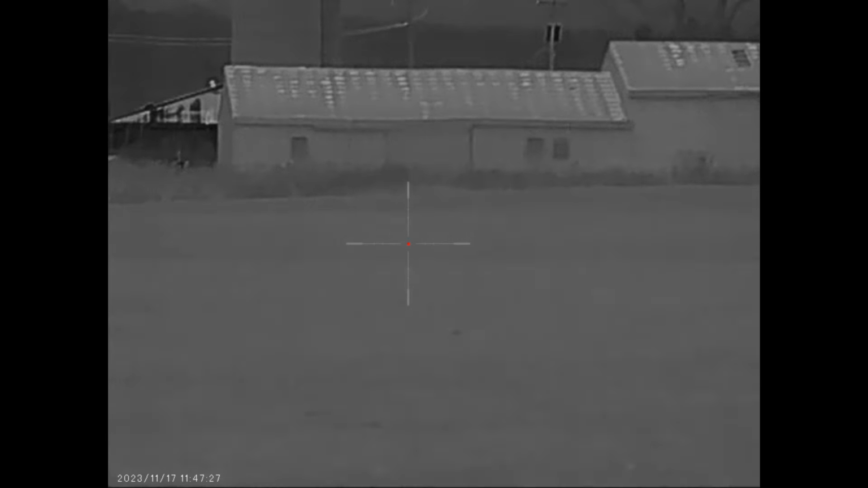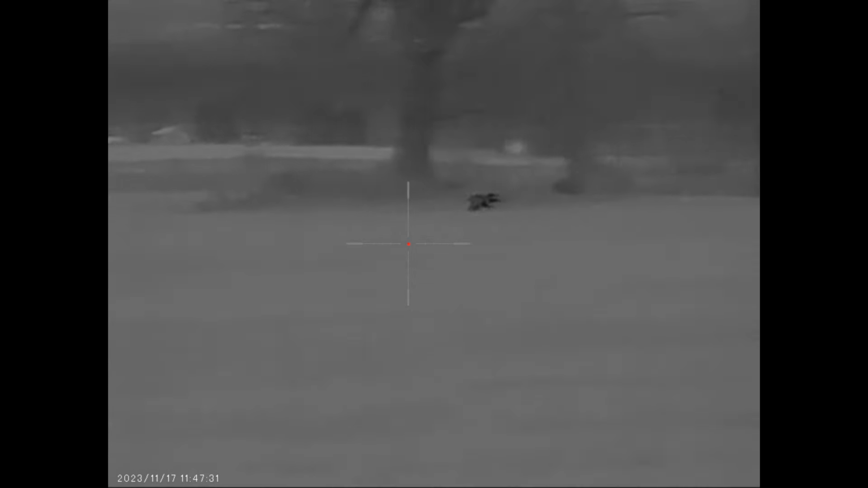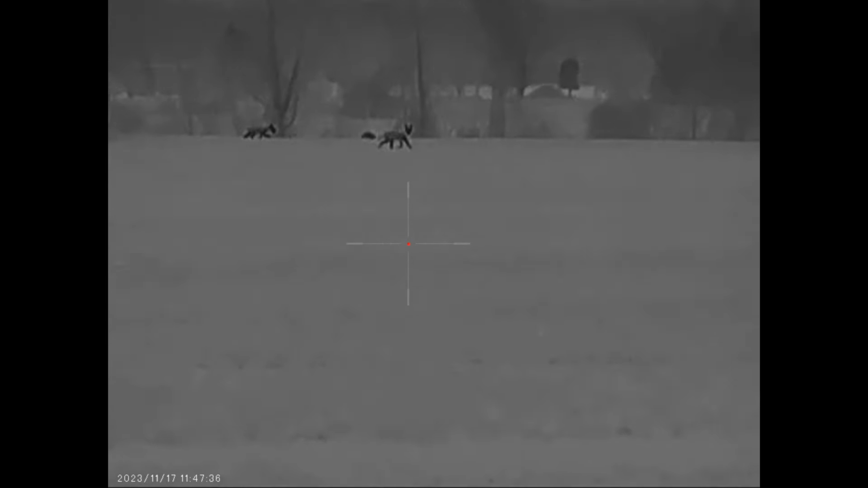Now here's the actual optic going to work on some coyotes. So you can see here, again, the 384 core system. Again, the clarity you see. This was a little bit more of a medium humidity night, and you still have a really great picture and a great clarity out of that video. There's our coyotes standing right there in a black hot mode.